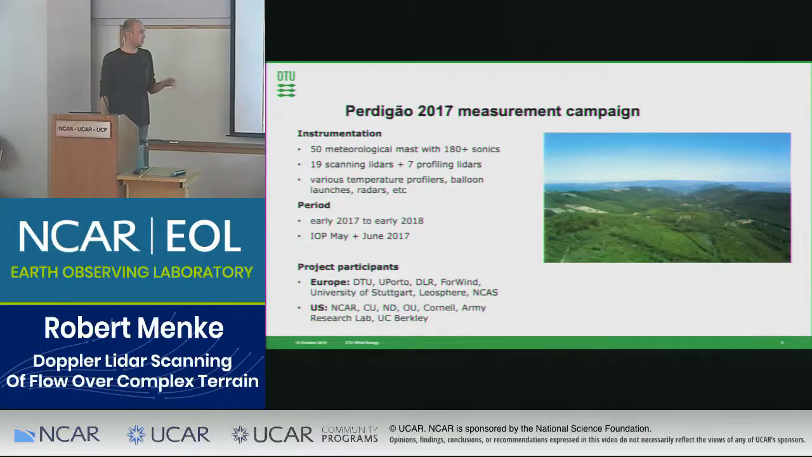Some of the masts operated for a year, early 2017 to early 2018, but most measurements were collected during the intensive operation period from the beginning of May to mid June. During this period, most of the project partners that came from Europe and the US were present at the site.